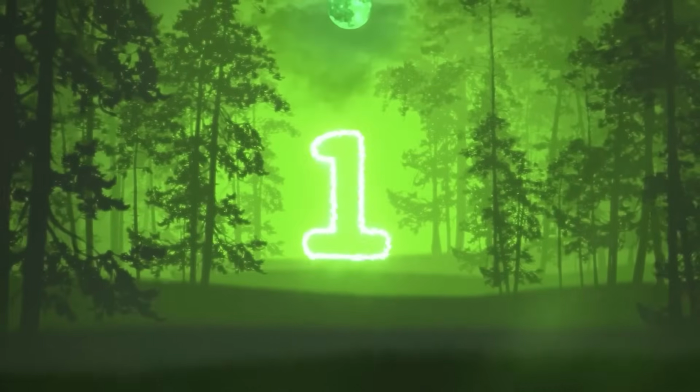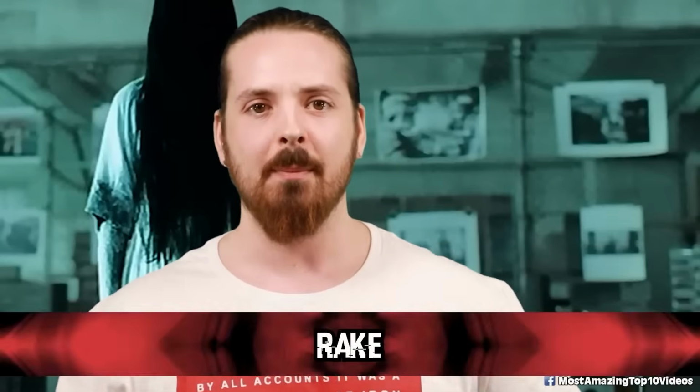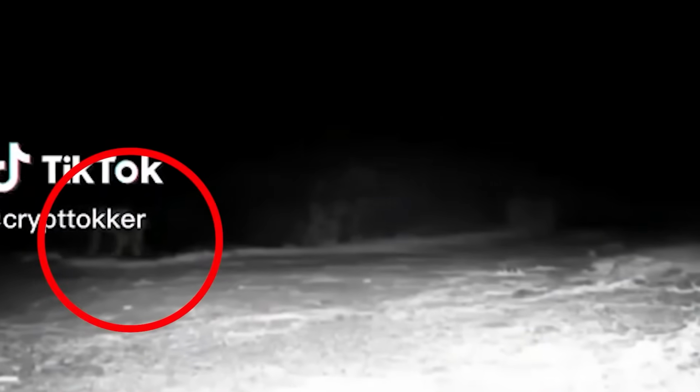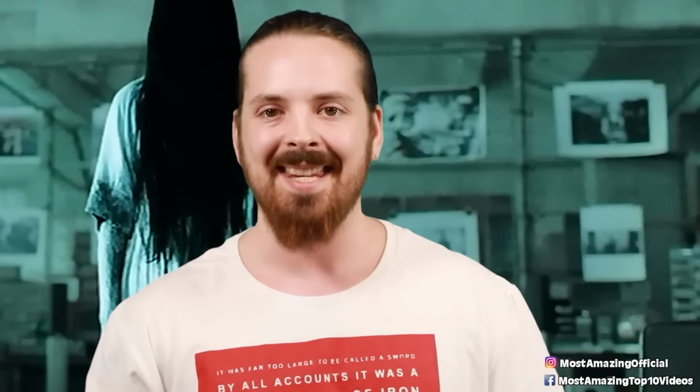And finally, we have the rake. In this clip shared by TikTok user Cryptalker, we see a strange, lanky creature crawling through someone's backyard on all fours. It seems to resemble the famous rake internet phenomenon where the most famous creepy trail camera picture comes from. This one here, yeah, we've all seen that image, right? A gaunt, pale, spindly looking creature staring into the camera in the dead of the night. Well, this thing looks kinda like that.